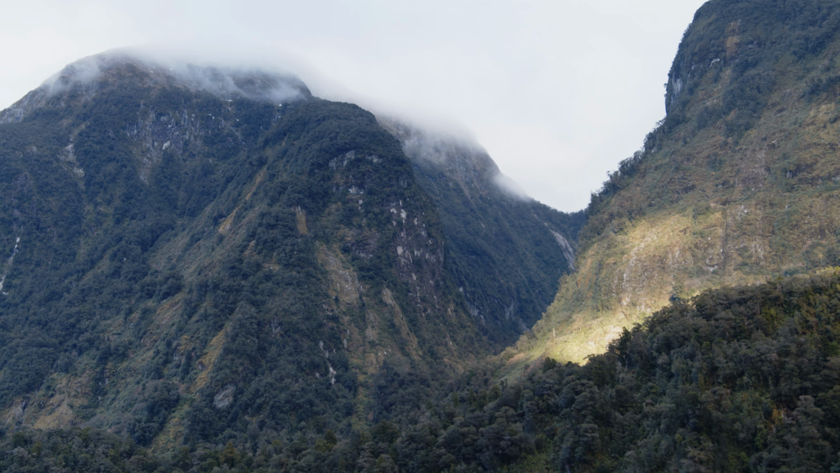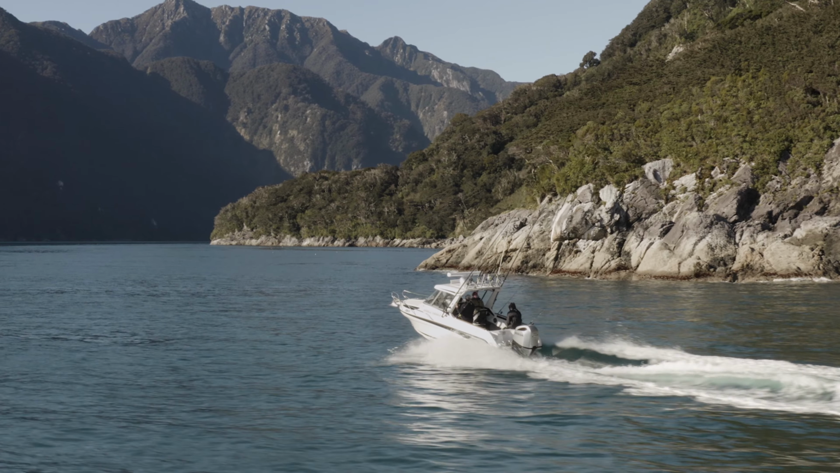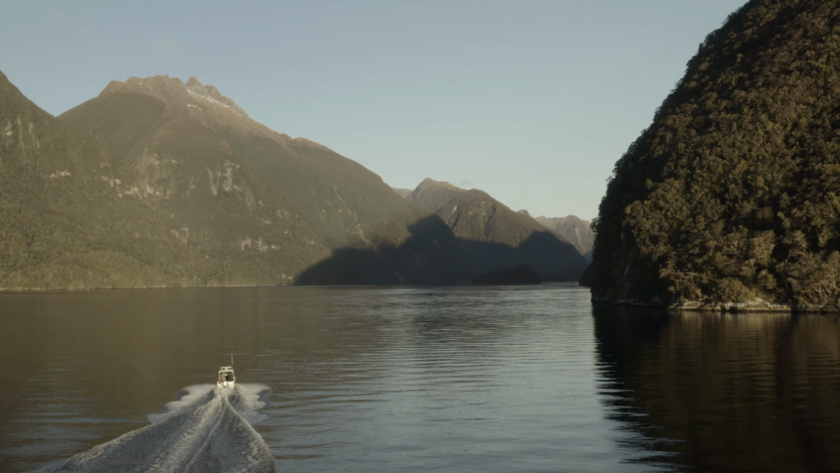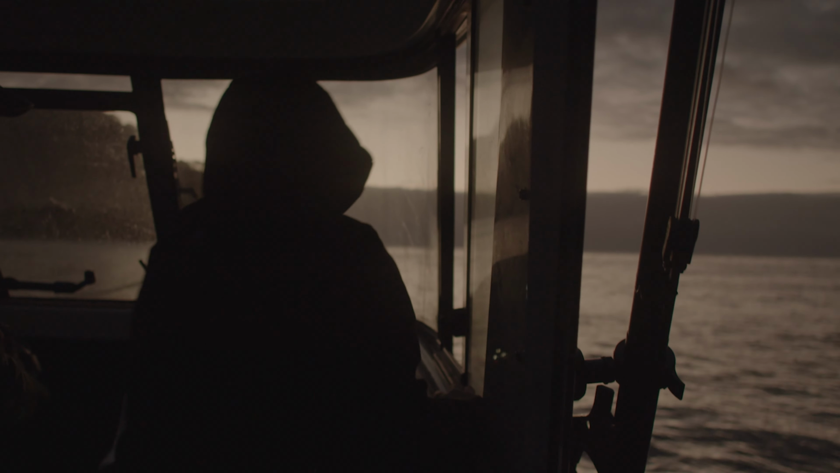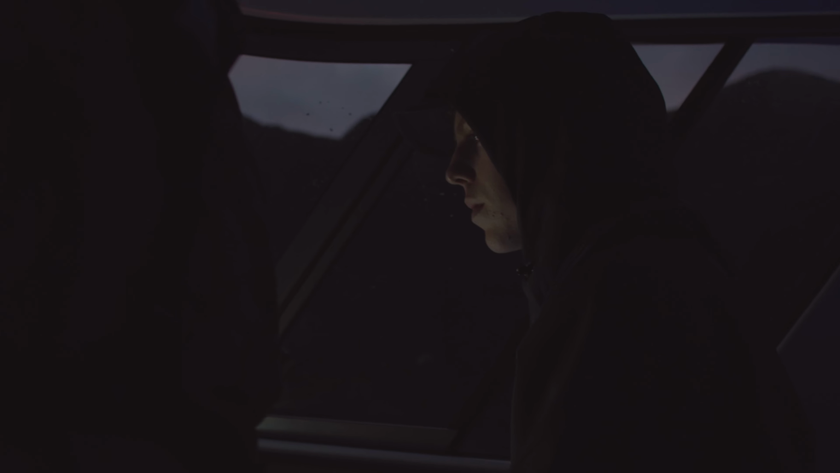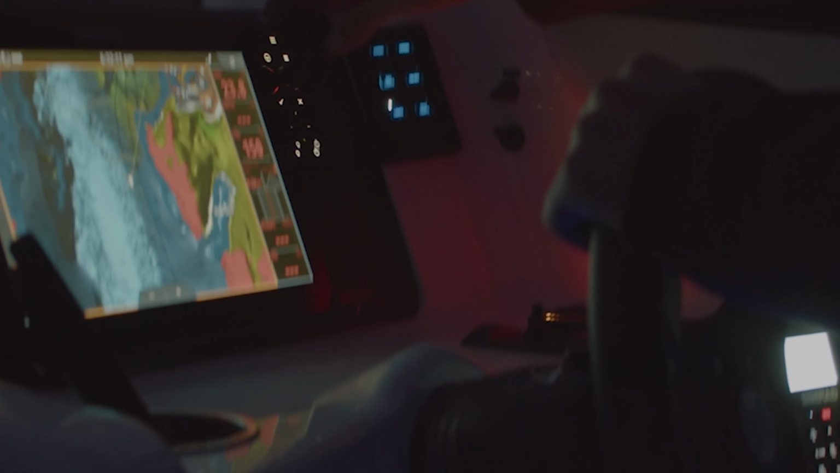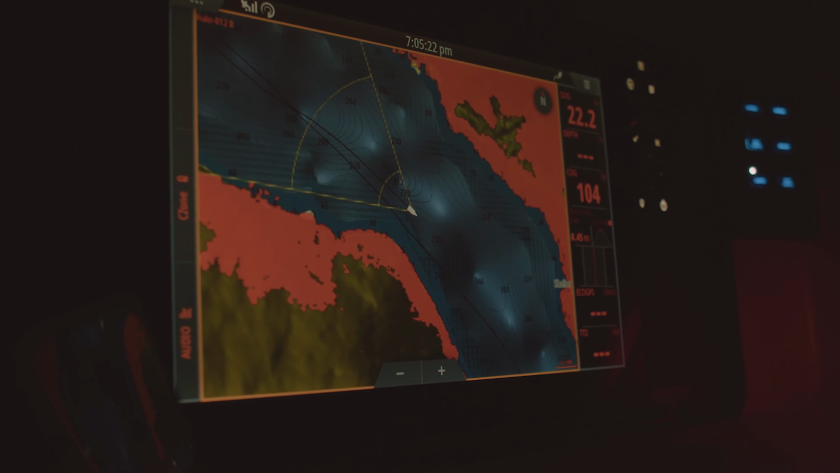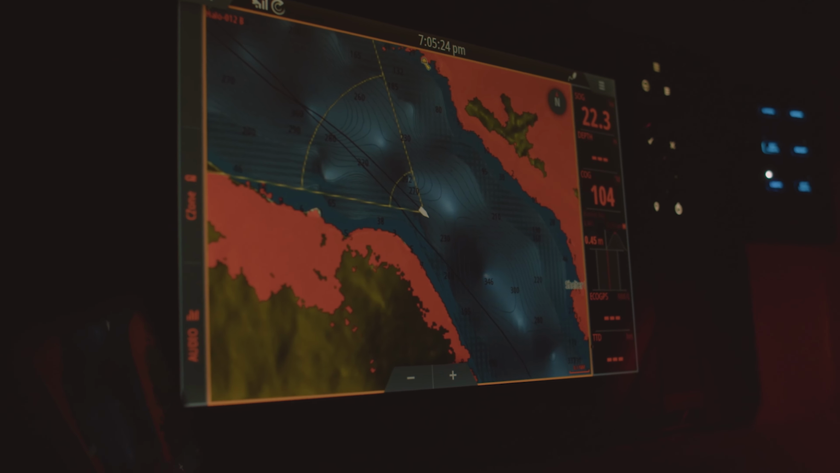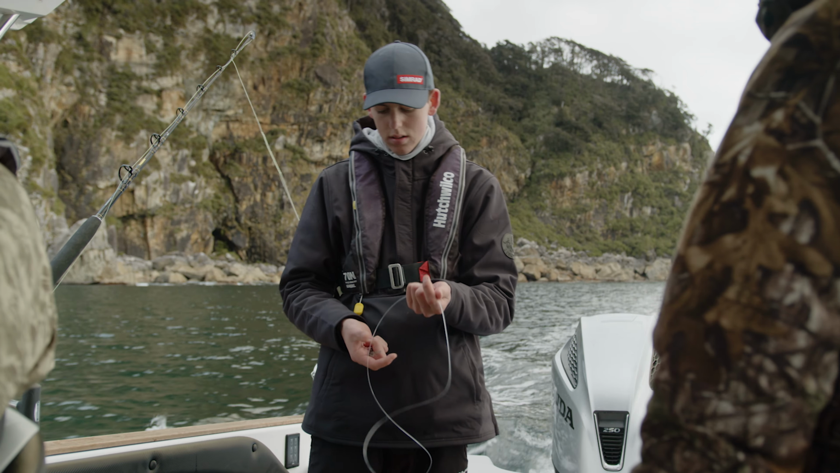It's a 45-minute ride to get to the edge of the fjords, and there's no sunset here. With the fjords being so steep, it just goes out like a light. We relied on our Simrad radar and electronics to navigate home safely in the pitch black. The radar gave us a perfect picture of the surrounding fjords and any land mass or boats that were in front of us, so we felt safe when we were navigating home.